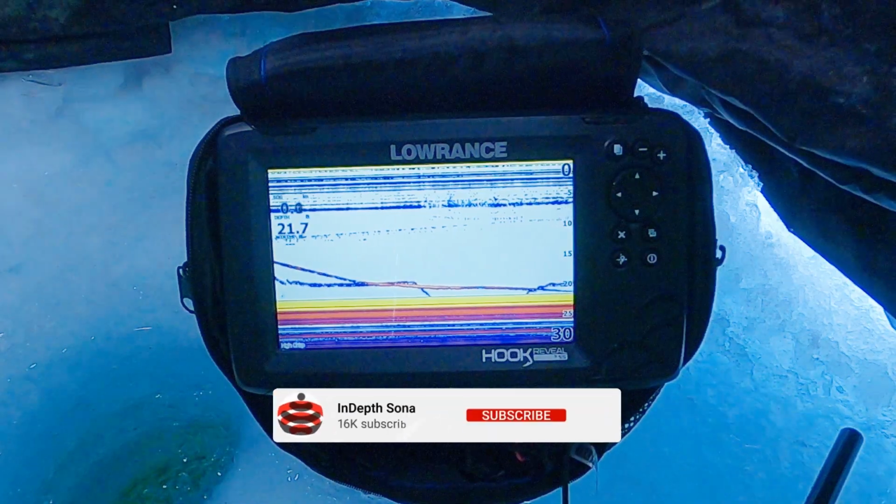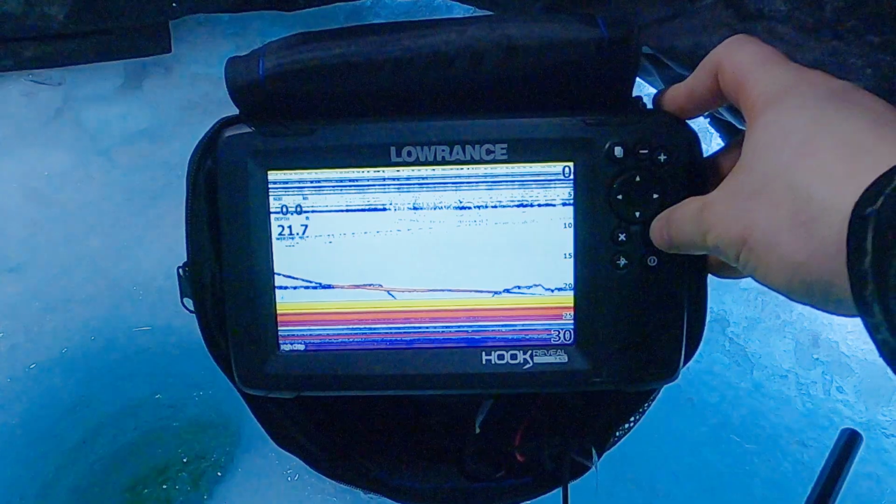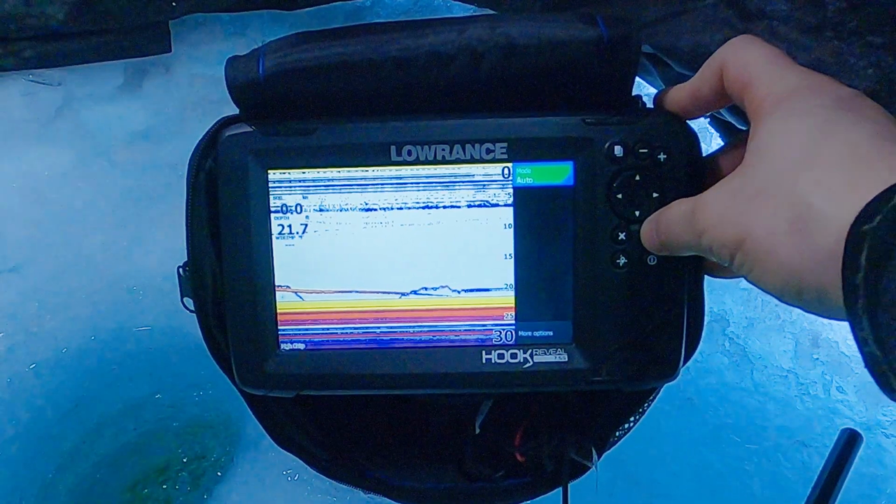Now you saw how small that lure was. It looked on the screen basically the same size as that fish. This is where tweaking this setting will help you differentiate between your lure and fish. When you set this, you always want to set it at the depth you're fishing. The deeper you go, the less sensitive your receiver is, so you have to turn your sensitivity up. So as you can see, I'm in auto mode. I'm going to hit enter.